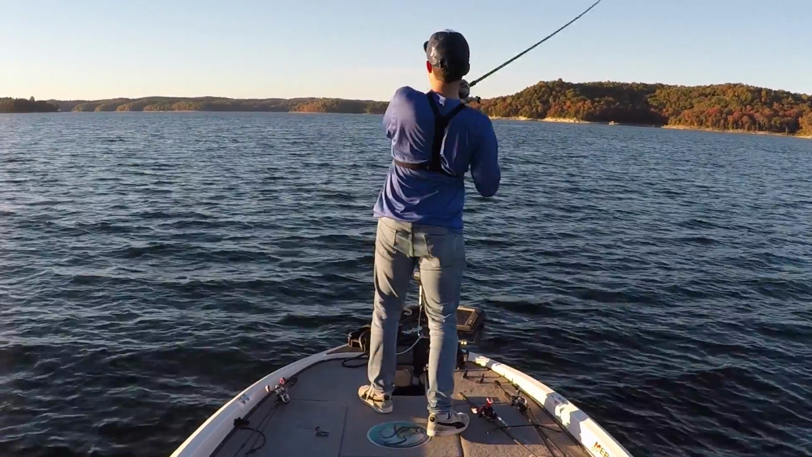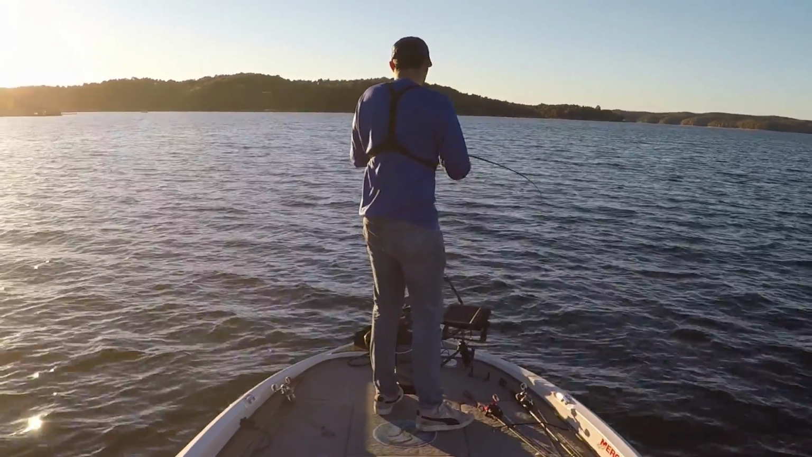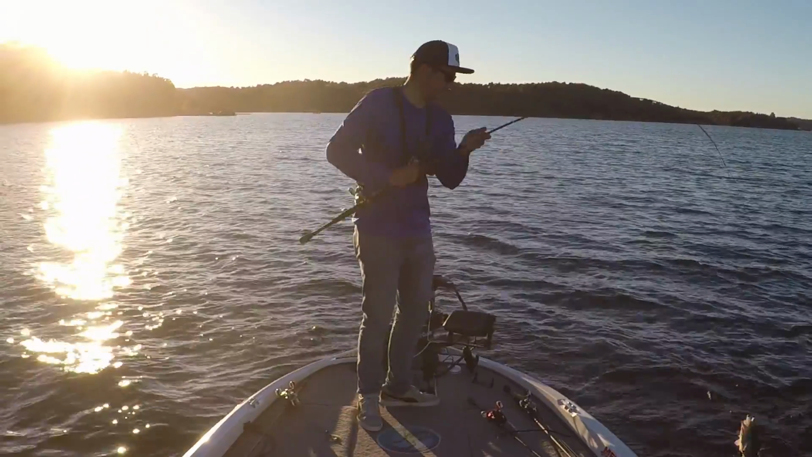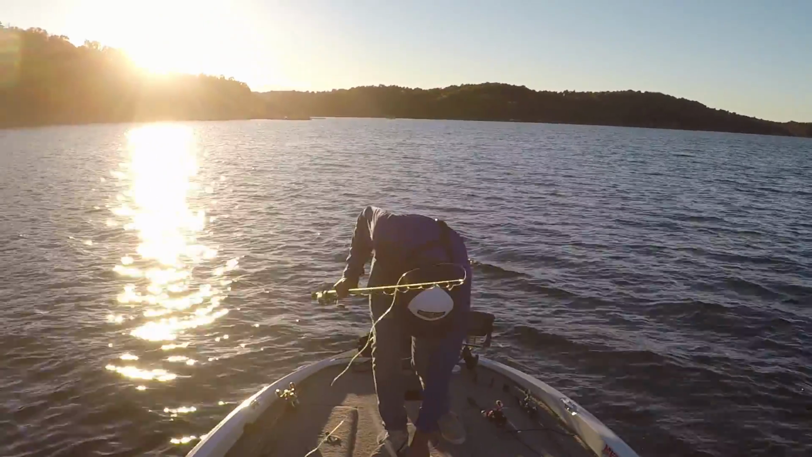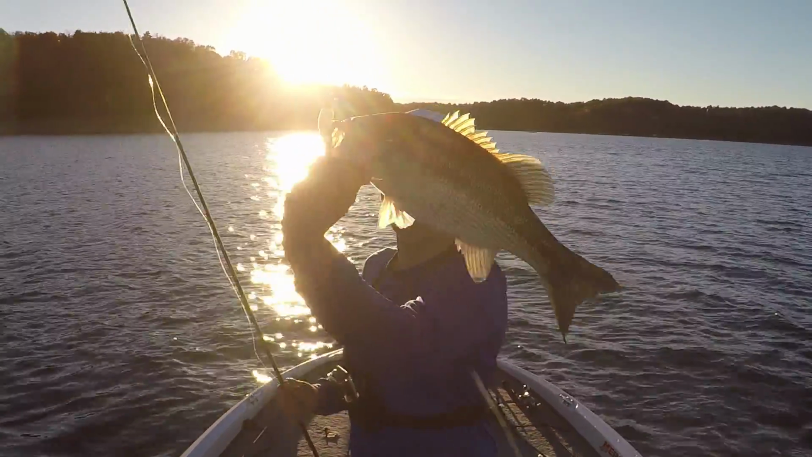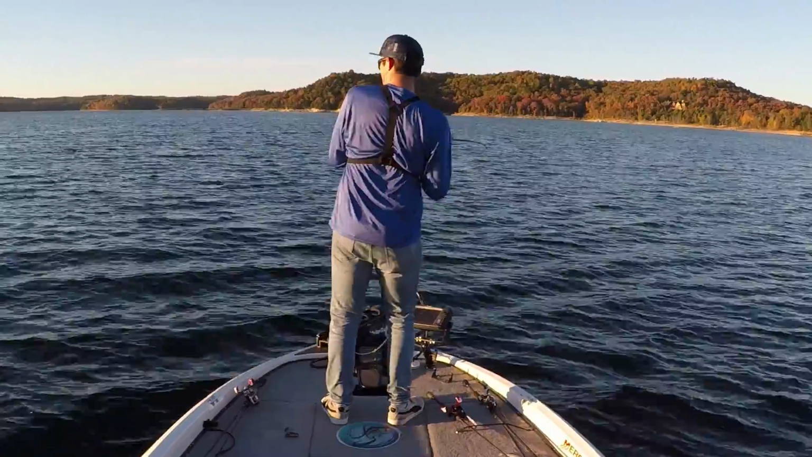So after catching that mean mouth, I continued running this pattern for another half mile down the lake, and I actually found 3 more areas that had fish on them. And I ended up catching, I think, 10 or 12 more bass, and none of them were huge, so I'm not going to show you each fish, but here's just a little compilation of some of the better ones I caught. And again, all those fish were on that single swim bait.